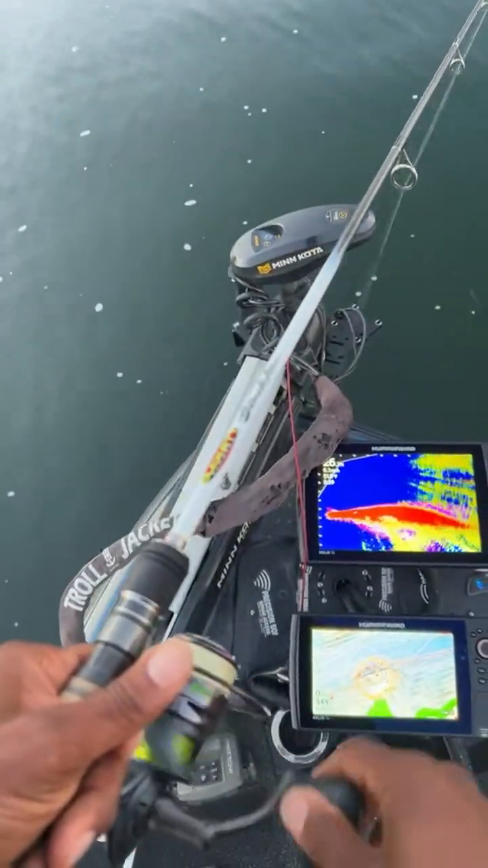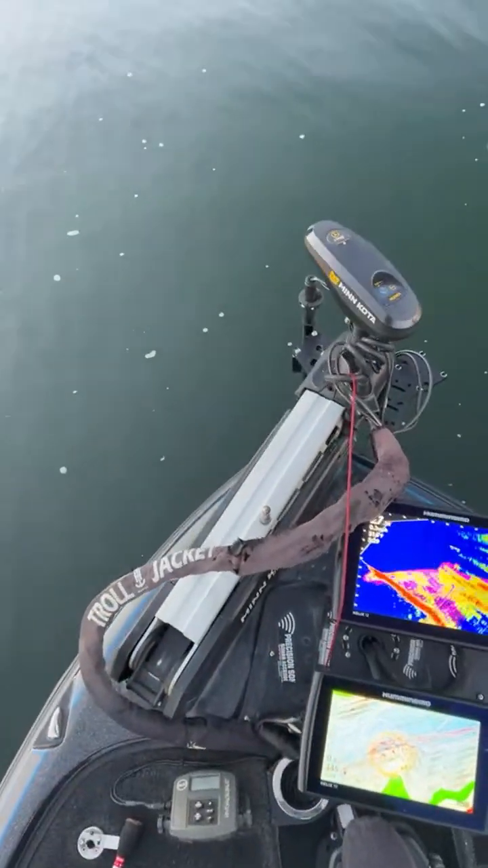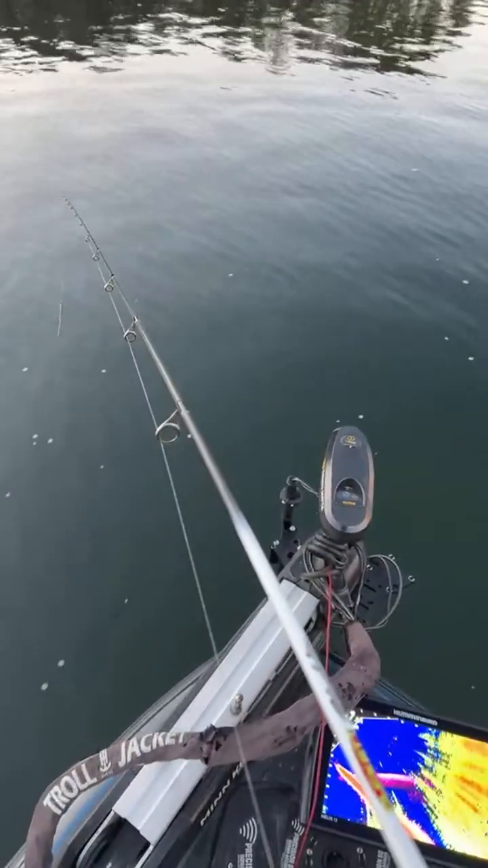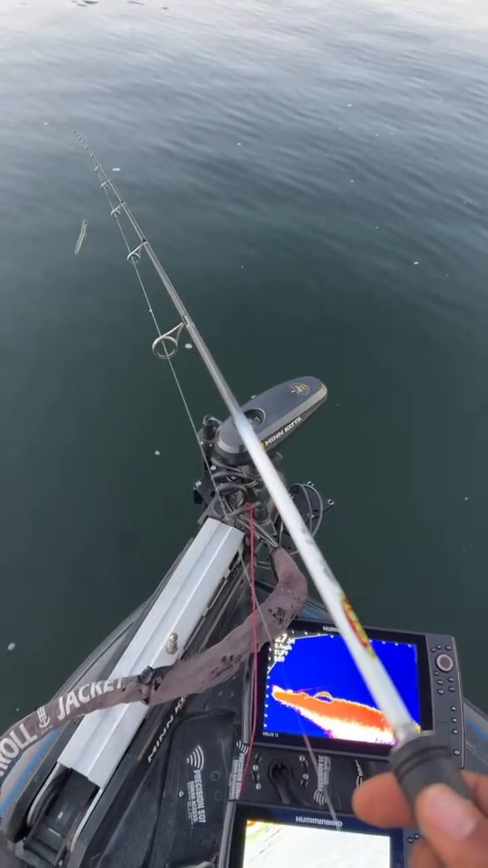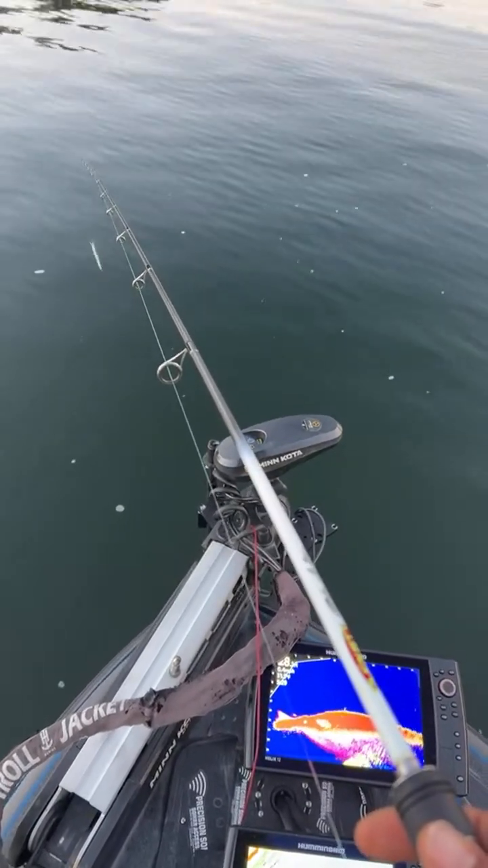But listen, you know what, guys? All this excitement kind of threw me off. So that last cast that I did was a little crooked, so I need to redo that. Is that okay? Just put yes if it's okay if I redo that last cast, because I'm trying to get another fish to the boat for you guys.